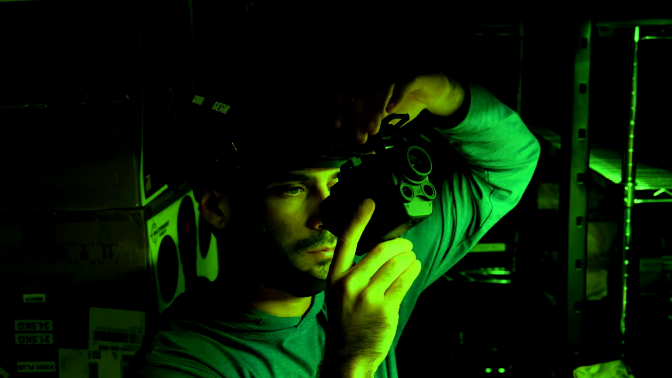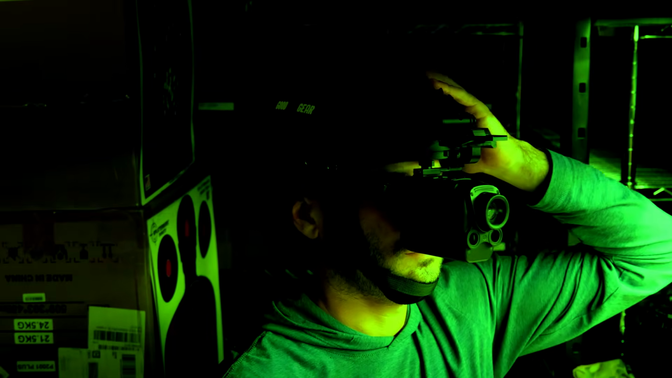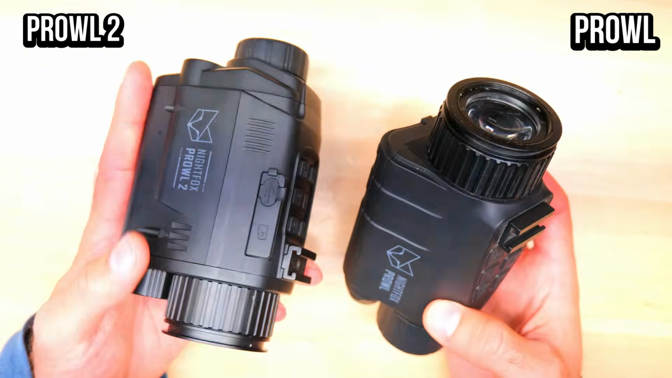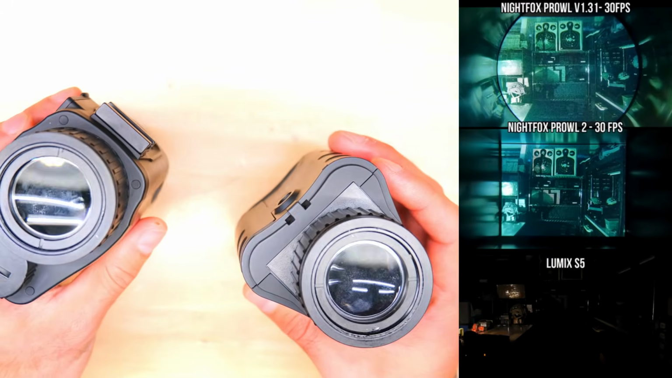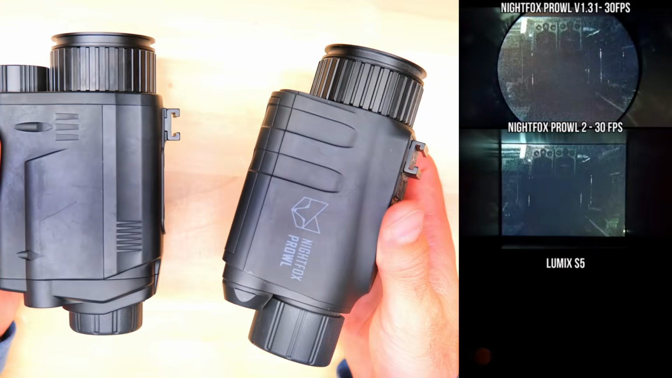Today we're going to be doing a deep dive into the Nightfox Prowl 2, the follow-up to one of the most popular entry-level digital night vision binoculars on the market. The original Prowl built a solid reputation for delivering real performance at an accessible price point. And Nightfox has clearly been listening to their community because this new version brings some meaningful upgrades across the board. So let's get into it. I'm going to walk you through the hardware, show you real world footage, and by the end of the video, you'll know exactly whether the Prowl 2 is a good option for your budget digital night vision needs.